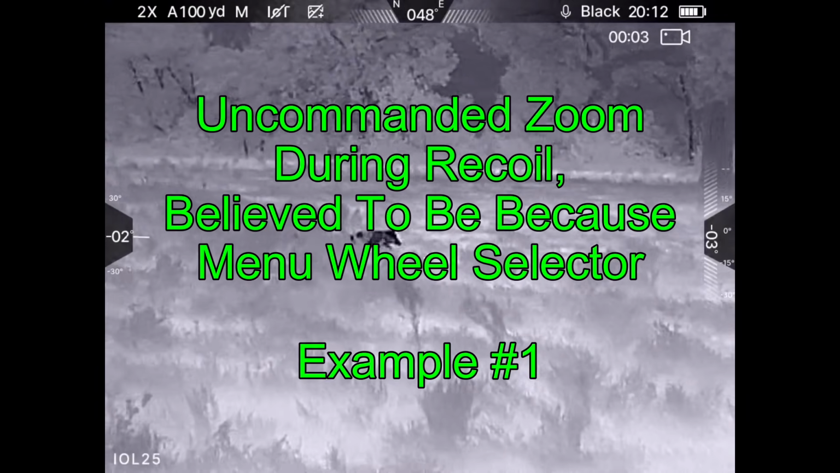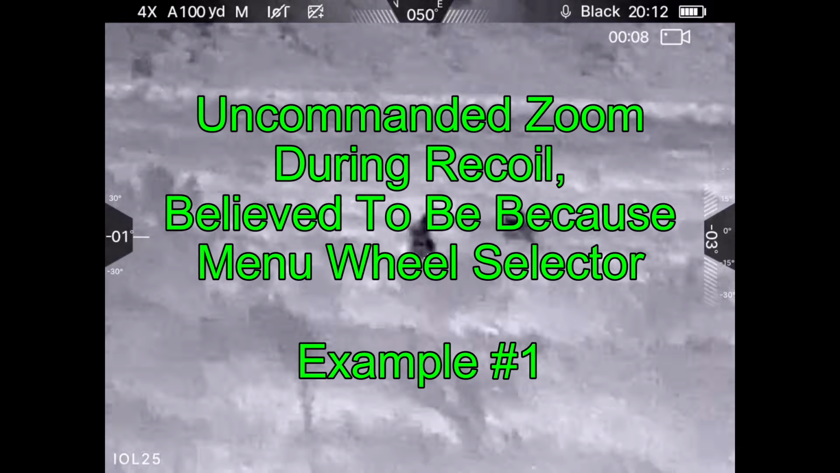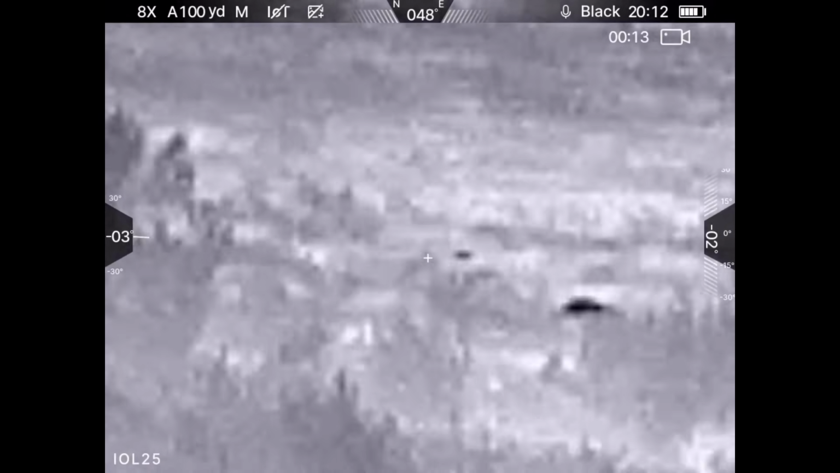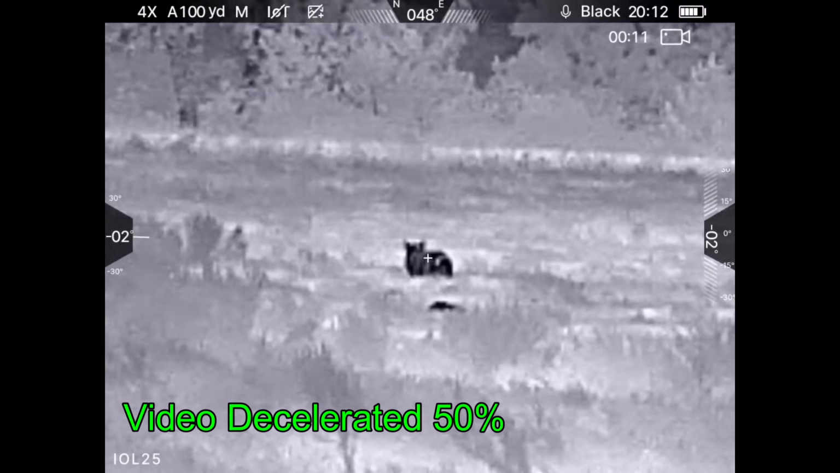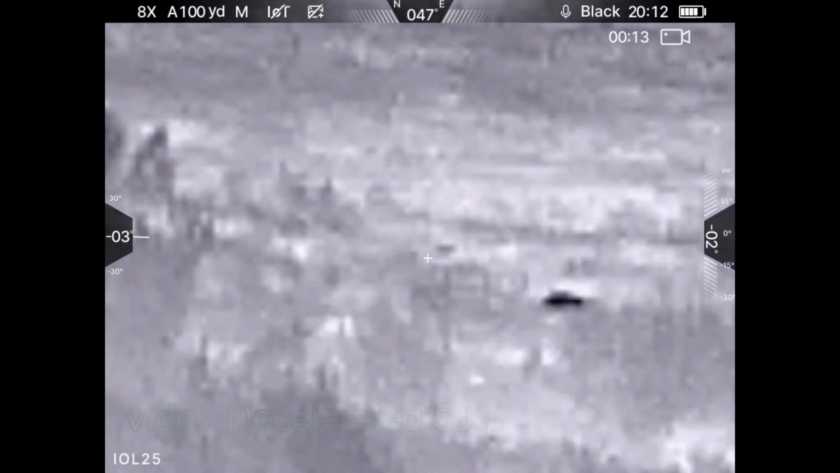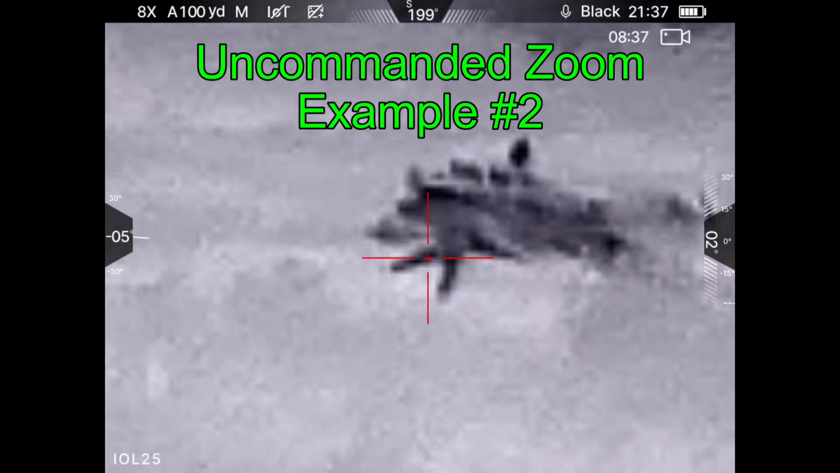Lastly, I'd like to acknowledge that you may have noticed that there was an uncommanded zoom in this video. Watch right here. And that was because there was a problem with the switch in the menu selector wheel, and this is something that has been rectified, but you'll see that in this video. And you're also going to see it in an upcoming video. So for those of you that noticed the uncommanded zoom that happened under recoil, I thought I owed you an explanation, and for those of you that were going to notice it next time, I thought I would tell you about it in advance.